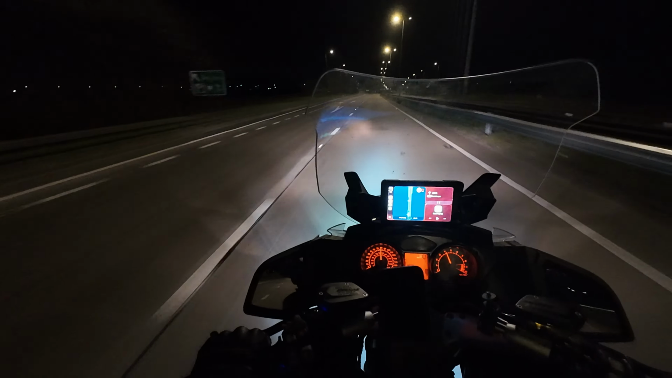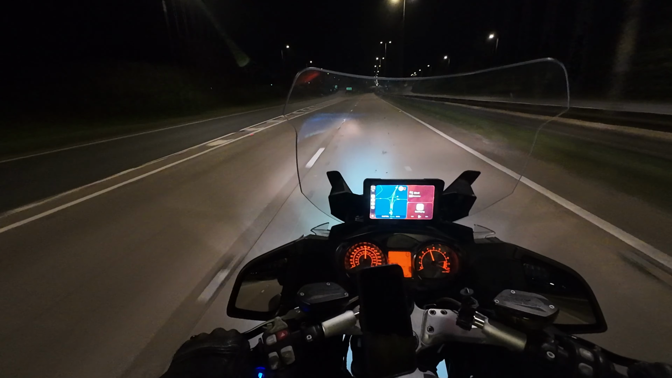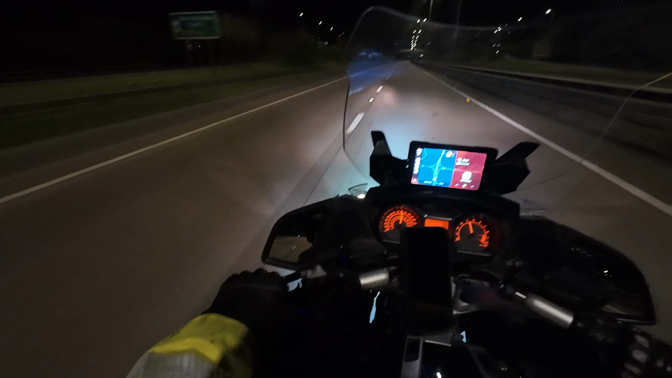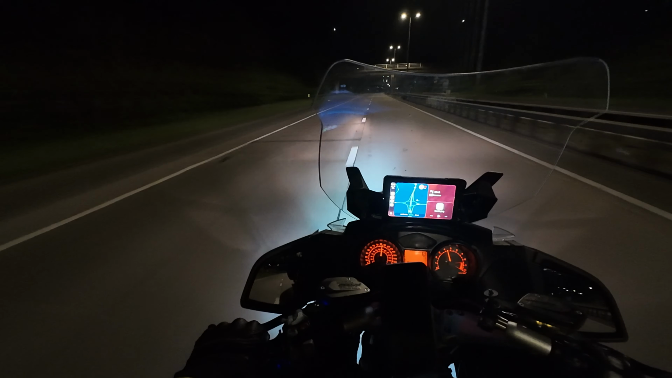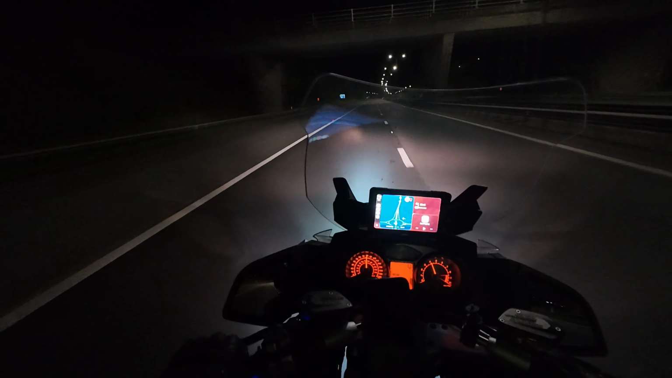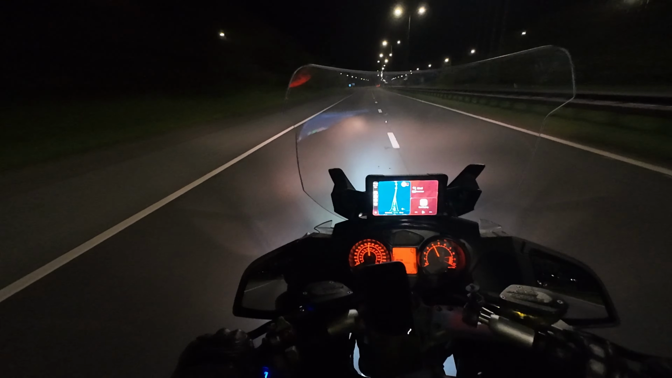But guys, just keep your eyes peeled. Where possible, just give yourself as much room as you can. Stay closer to the middle of the road, just in case something pops out. You have better reaction time. You can go right or left.